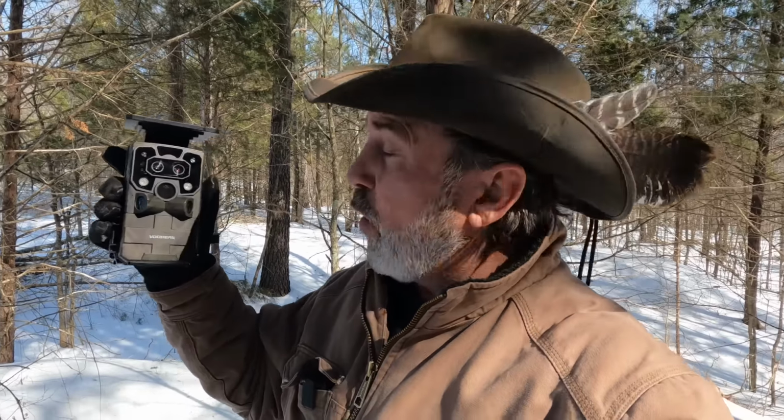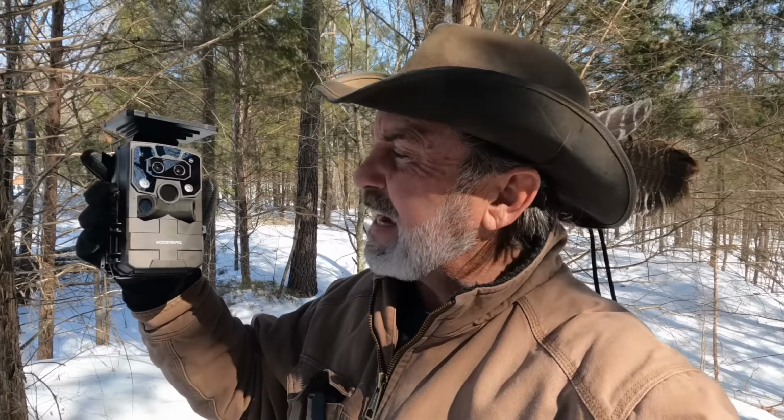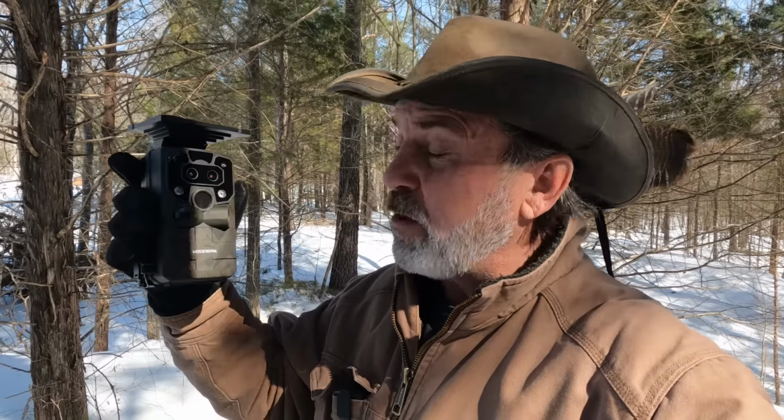Let's go out. I got one new trail camera here. This is the VuPeak TC37 Solar 4K trail camera. Gonna be testing it out. And guys, I've got a lot of trail cameras, so let's go explore the Ridge.